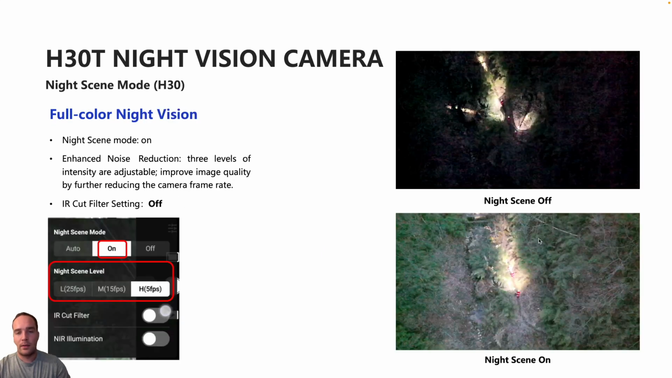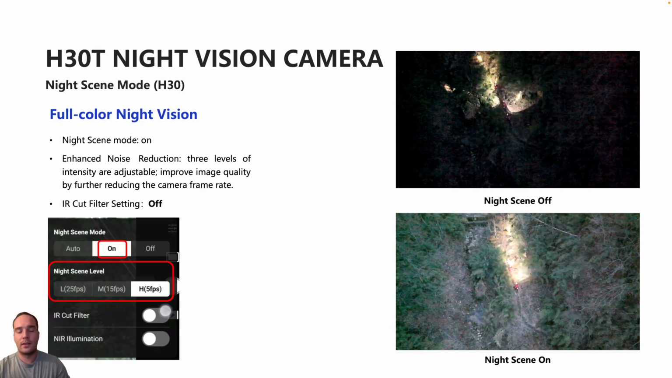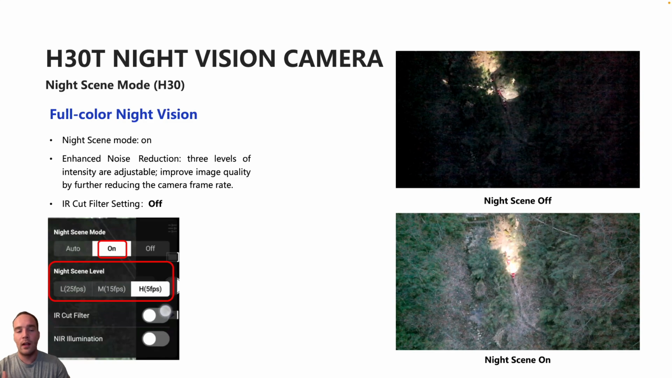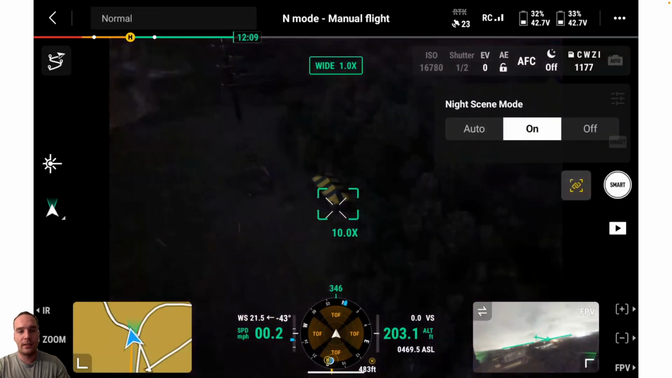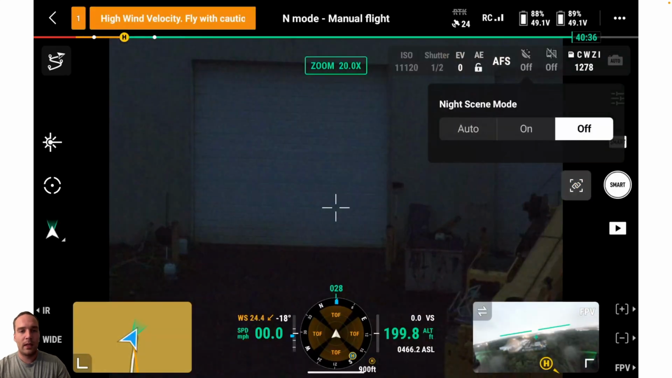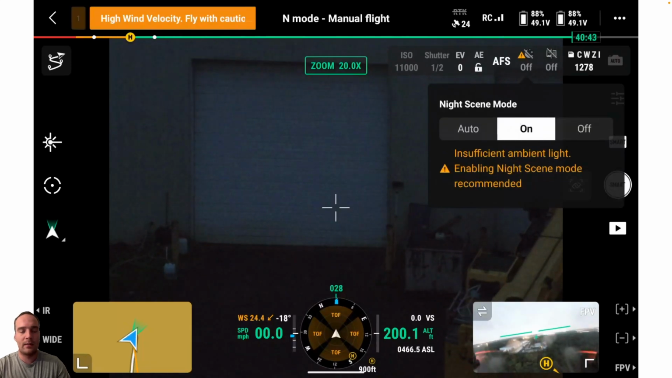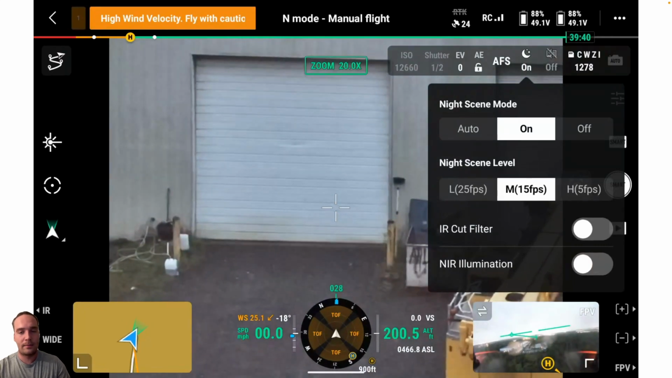Here is an example on the right side of those settings in action, and we'll show a video here as well. So we can see full color night vision here, and you're able to control what the level of the frame rate there is. So here's the wide camera of the H30 series. Simply enable the night scene mode. And then going to the zoom camera, once again enabling that night scene mode. And with the zoom camera, we can control frame rates there.